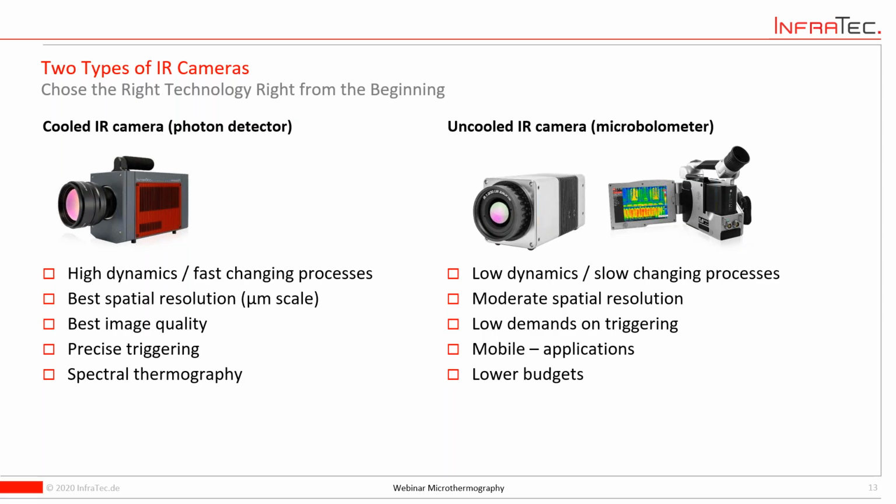What you need to know also is the general technology for infrared cameras. That means there are two general types of cameras. The so-called cooled IR cameras are based on photon detectors. These days they are cooled with Stirling engines, so no need to put in some liquid nitrogen or something like this. So absolutely safe to use.